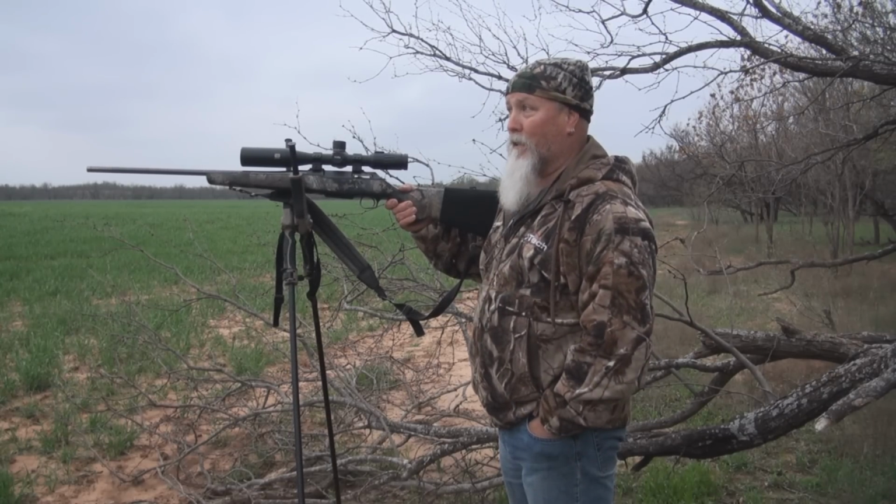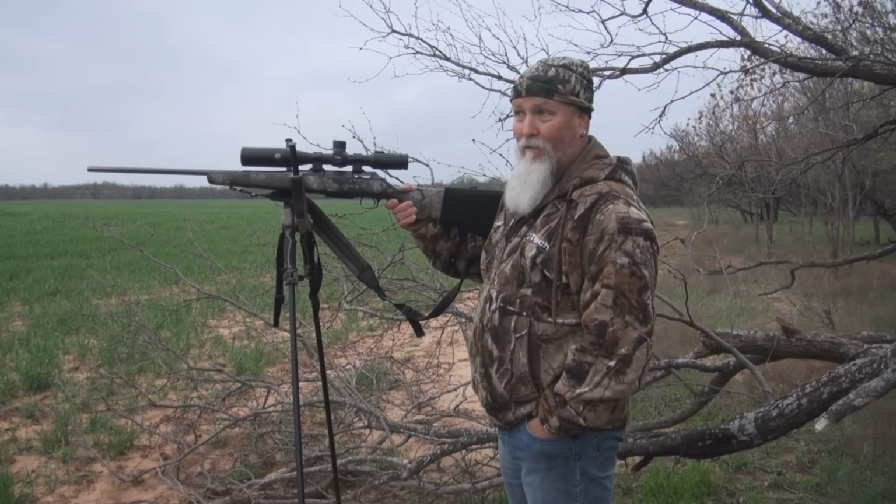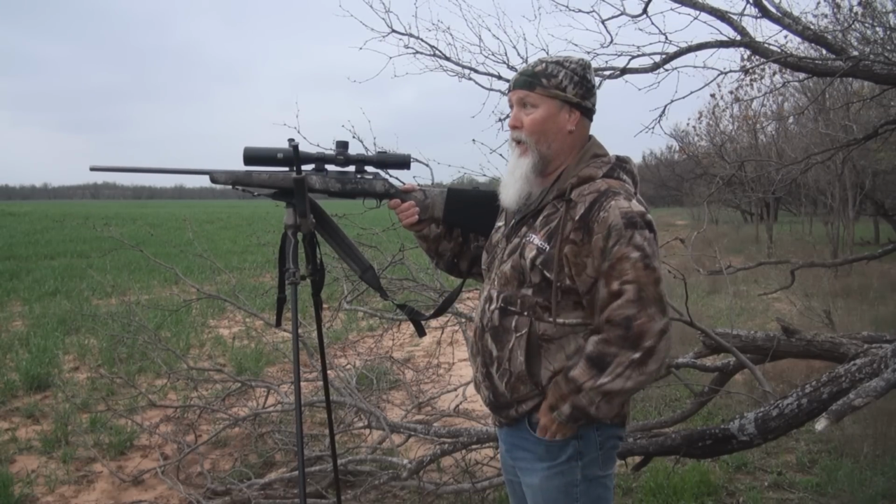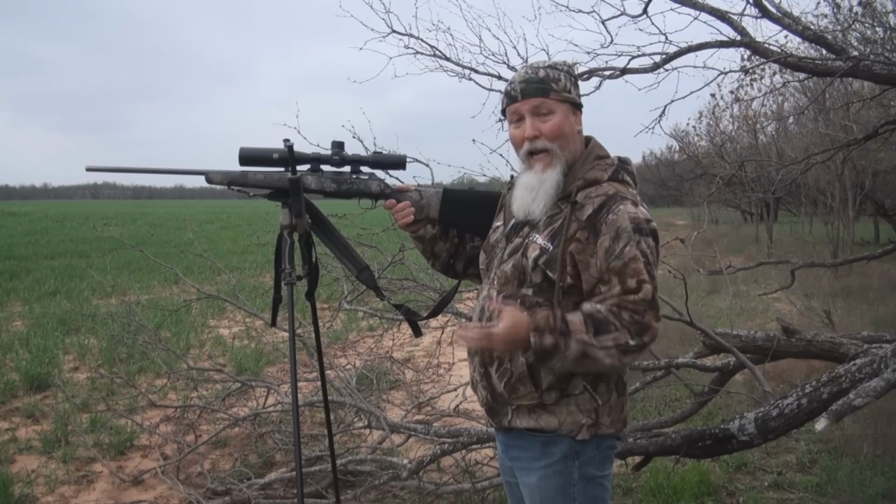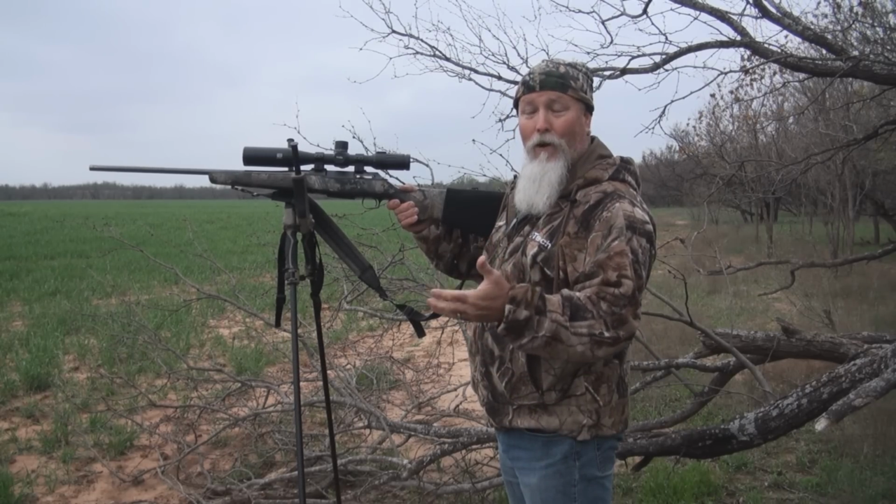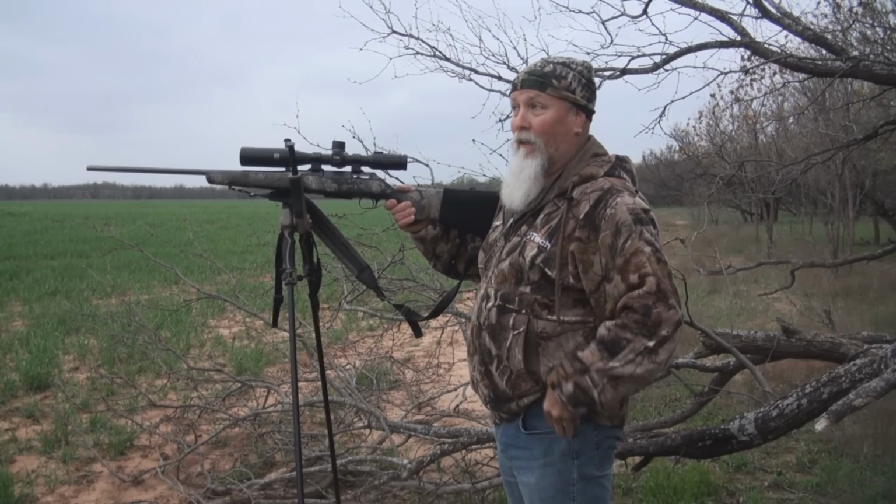And Total Chaos is a mix of a complete sounder, a complete family group of hogs from one sex to the other and from one age group to the other. And it's just a mixture of sounds, and it's a little more chaotic than normal sounders are, but that's why I named it Total Chaos, and it's working.